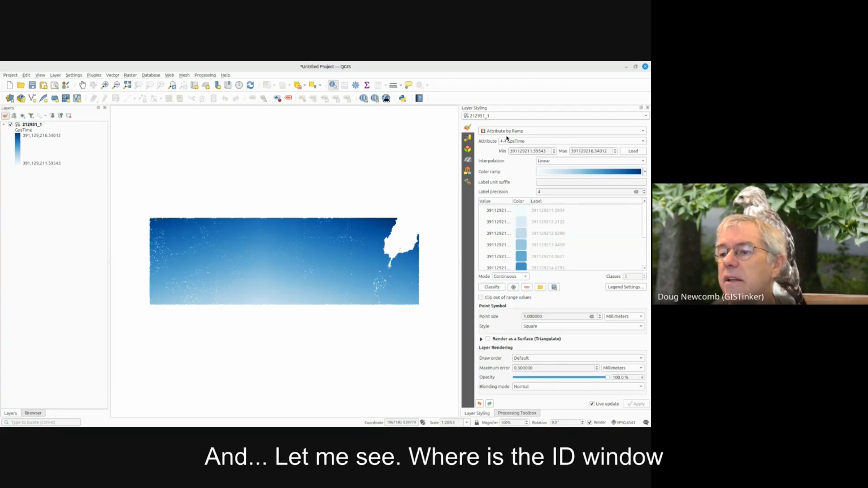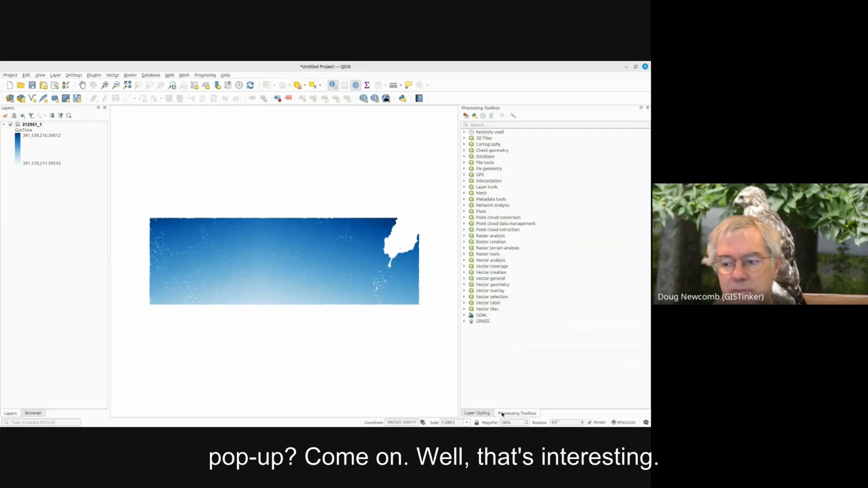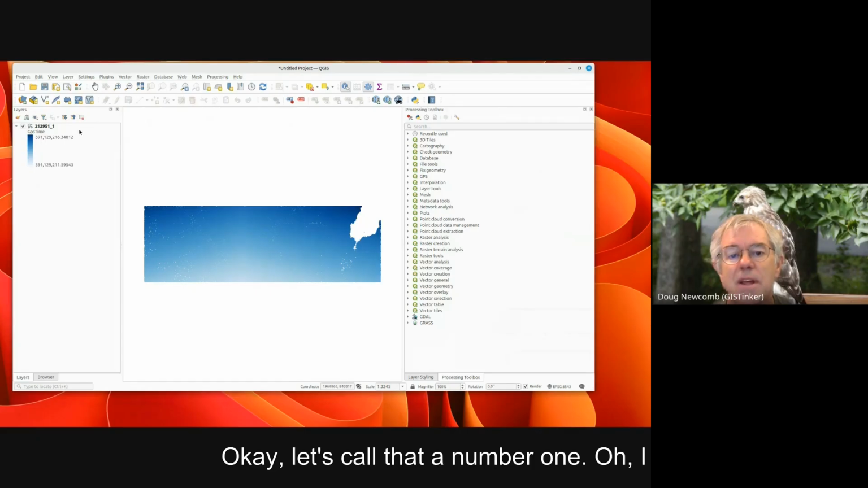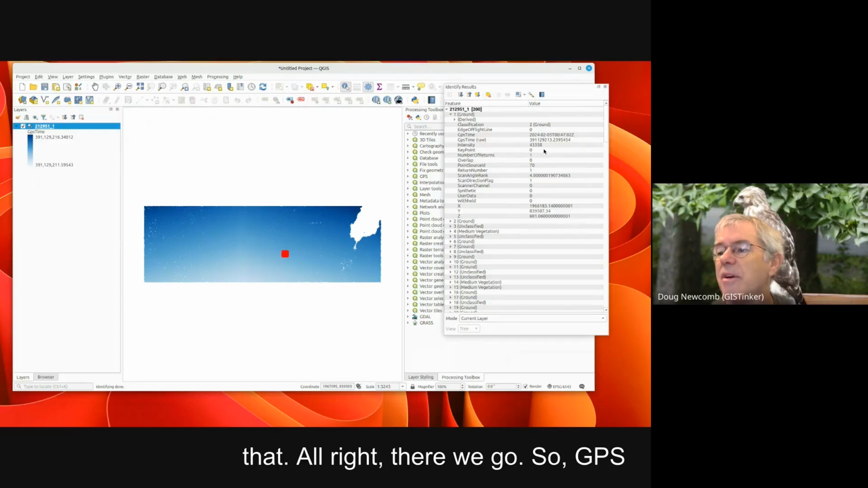And let me see, where does the ID window pop up? Come on. Well, that's interesting. Okay, let's call that a number 1. Oh, I have to actually select it before I do that. All right, there we go.